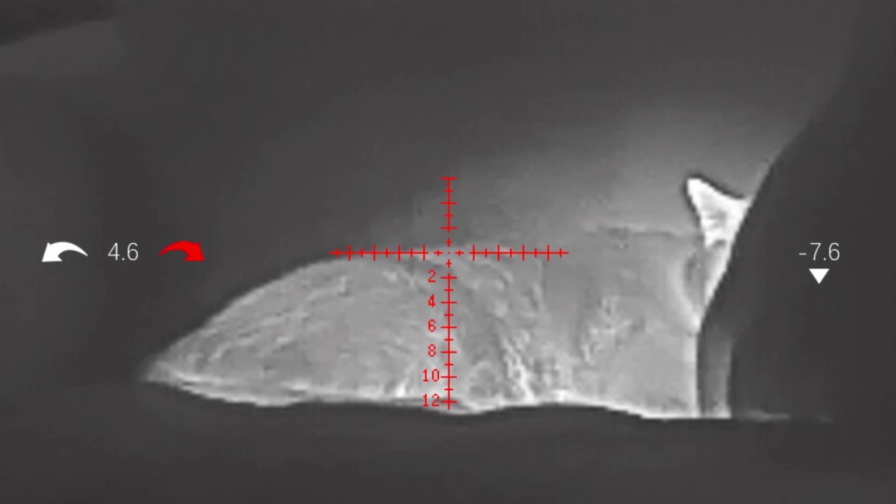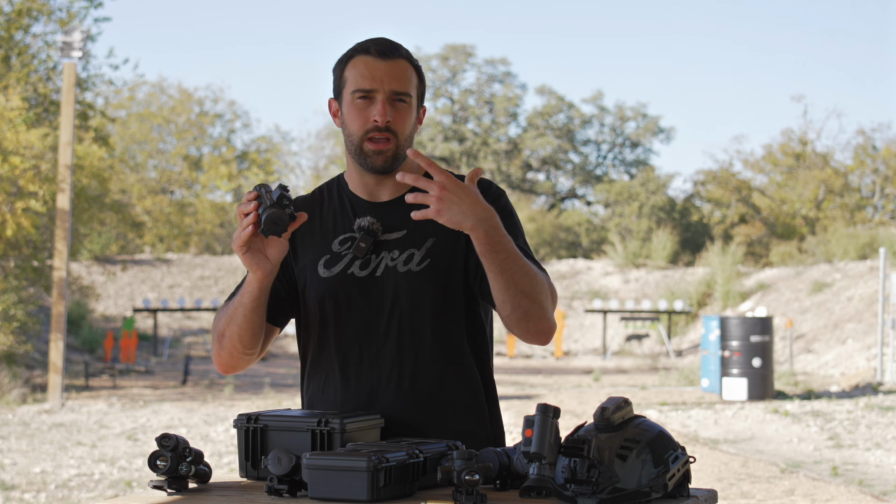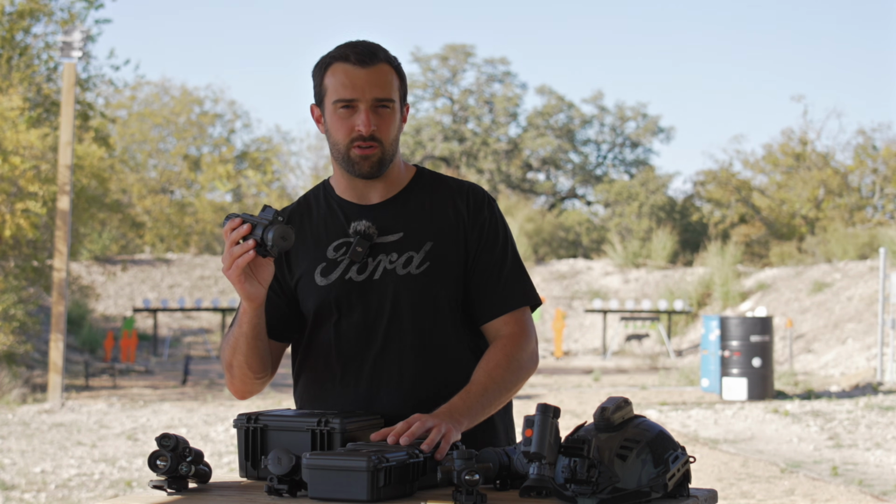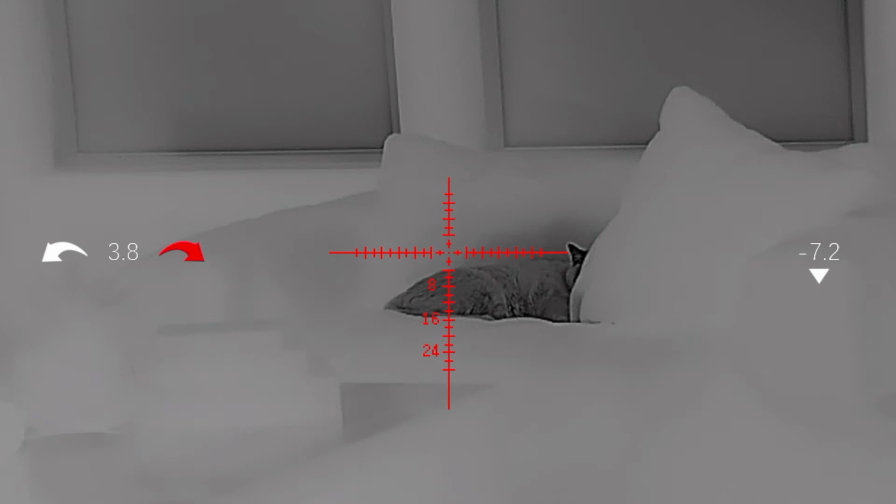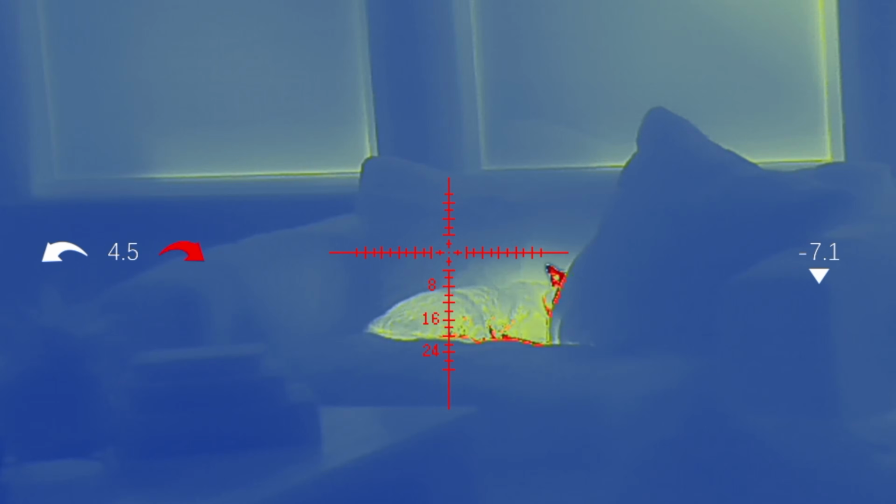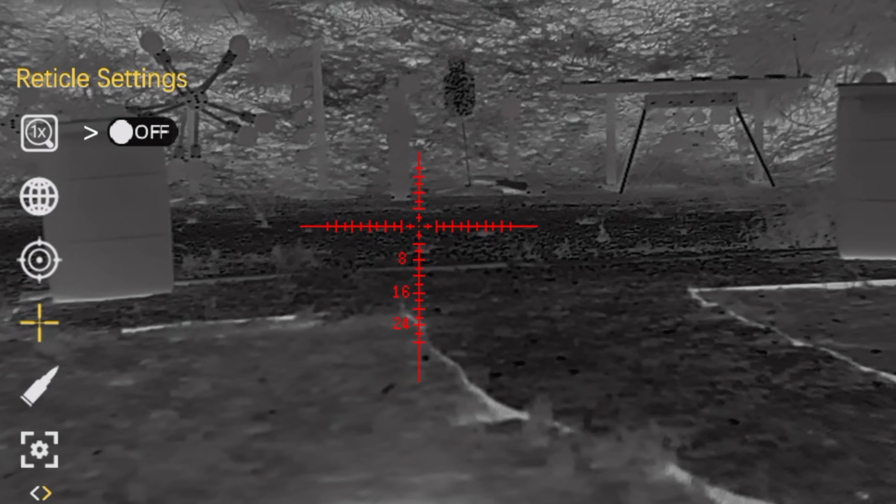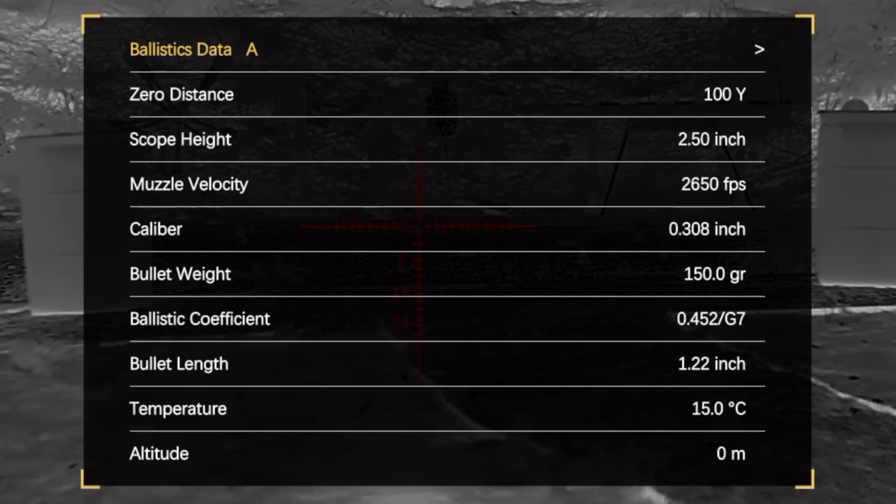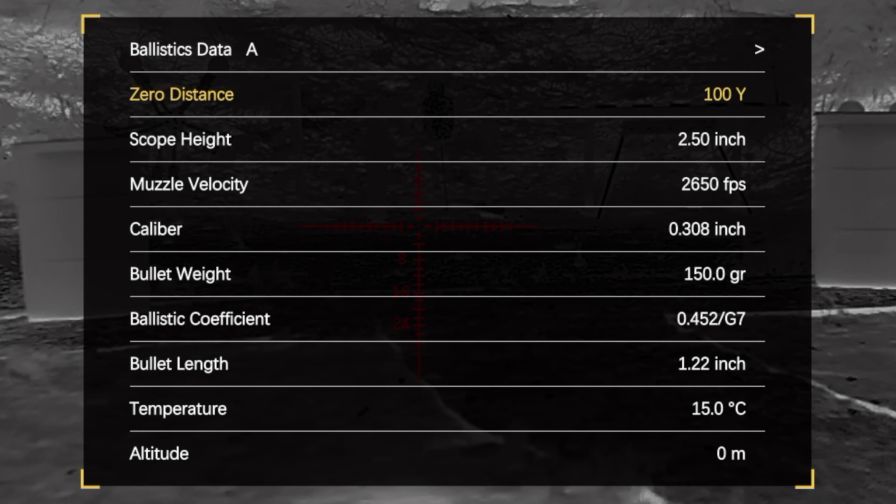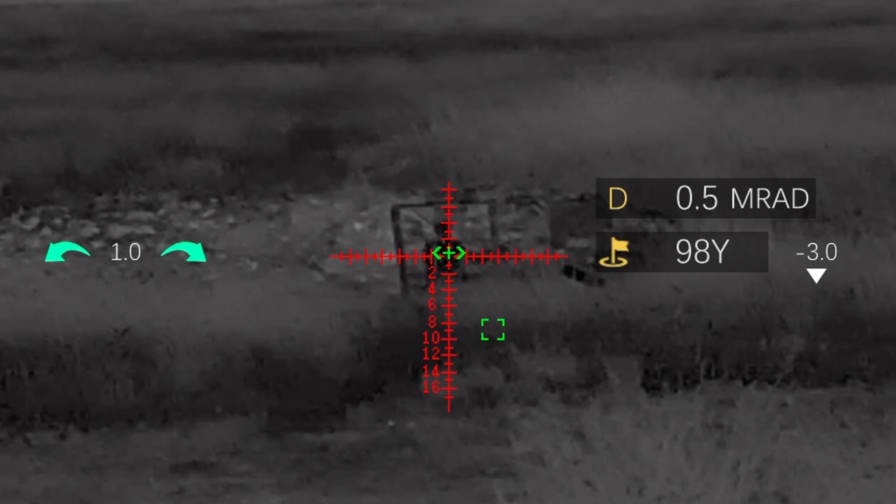But this one here being the 635R, it now has a laser rangefinder, which is what this little box is. And with that, it also couples it with a ballistic calculator as well. So I'll spare you guys the nitty gritty because I did make a dedicated video with this on this channel. So just check that out if you want with the 35R. But the way it works is you go ahead and go into the menu. It's very simple to do as well. And you just put in all your ballistics, you know, your ballistic coefficient, elevation, all this kind of stuff, your bullet weight, velocity, the simple stuff like that.